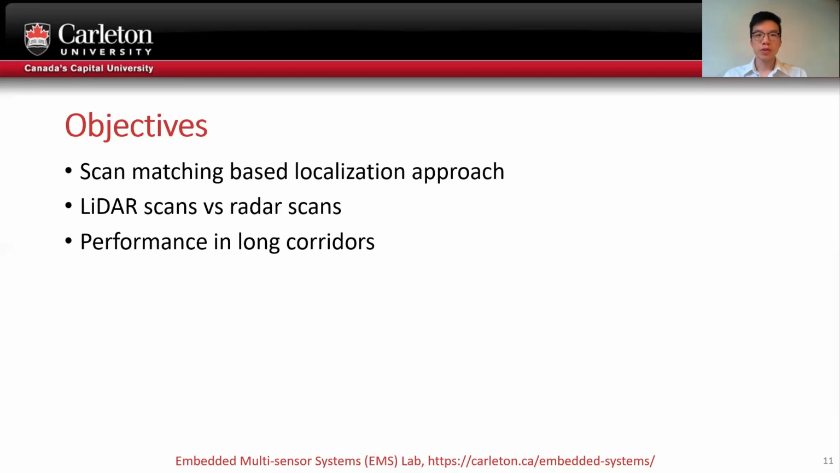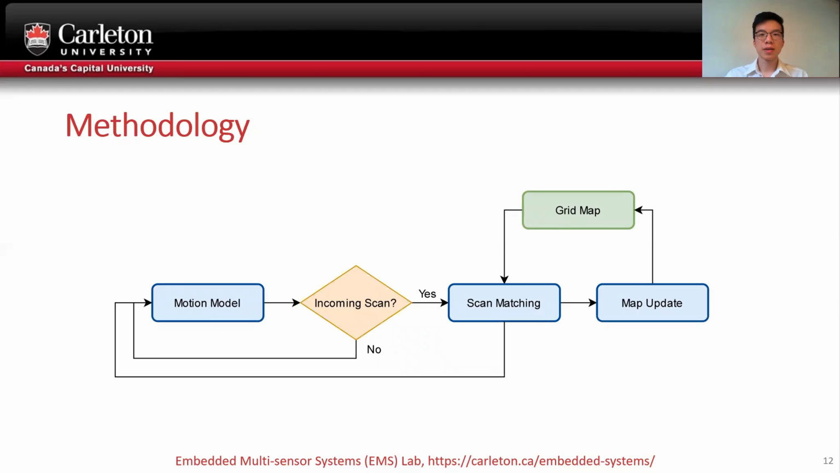The localization approach works like this. An occupancy grid map represents the environment and is initially unmapped. The motion model predicts where the vehicle currently is using wheel odometry. When a scan is done, the scan is matched to the map, and the transformation between the scan and the map is used to correct the pose. Then the scan-matched scan is updated to the map and the process continues.